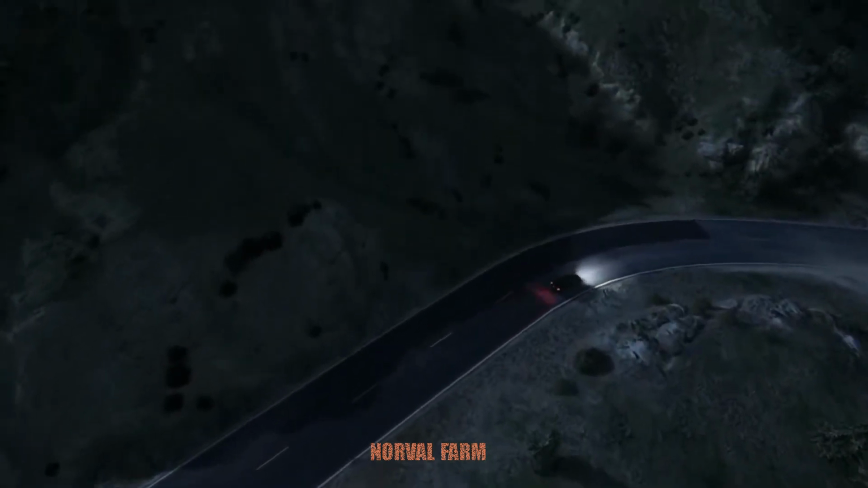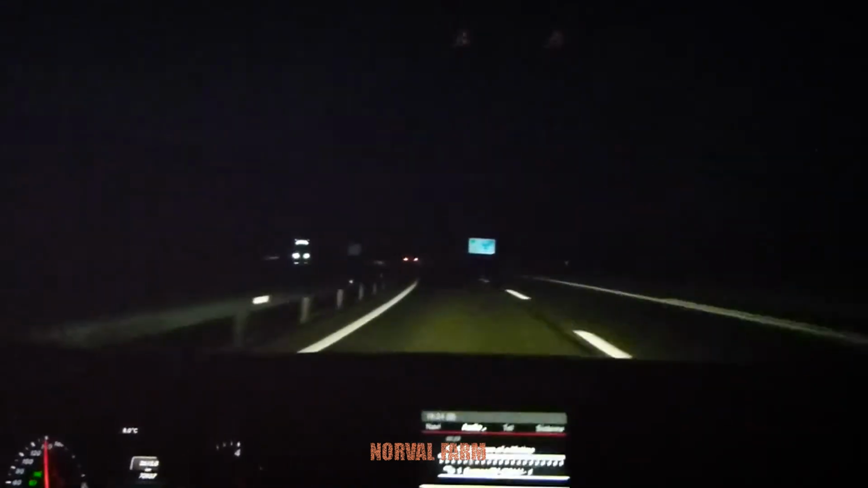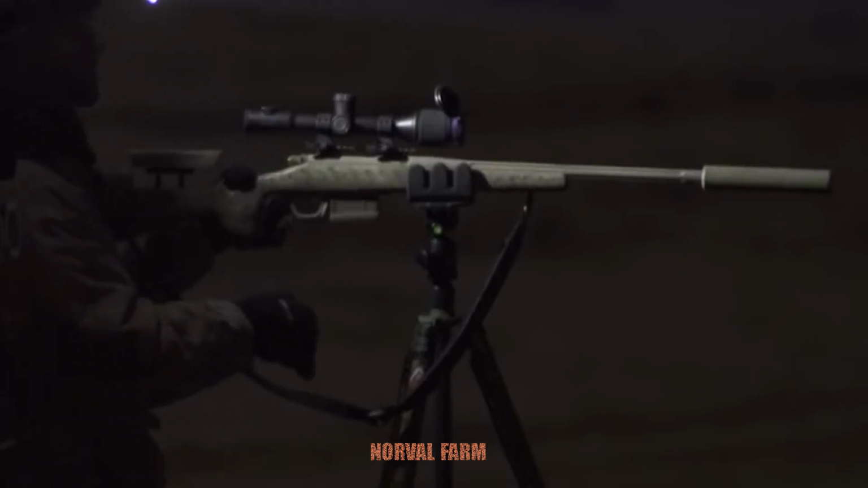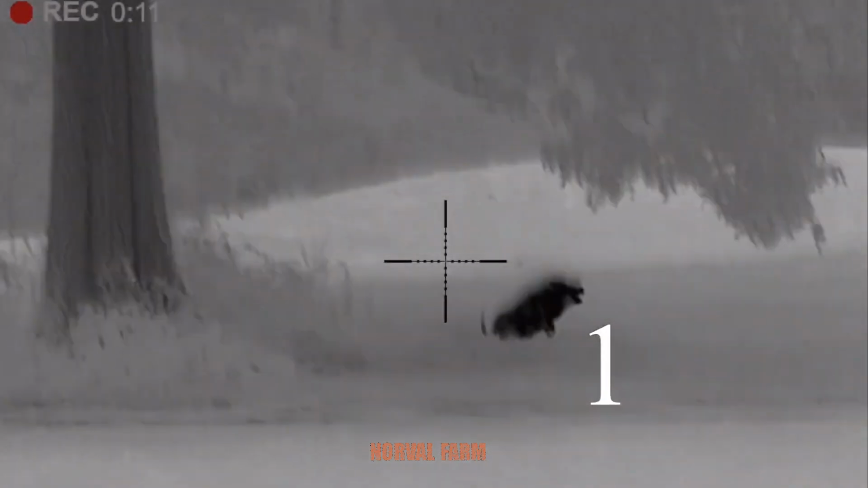In the dead of night, we set out, weapons in hand, determined to eliminate this threat. In a nearby field, the wild boar herd roamed freely, digging up the soil in search of food, completely unaware of the danger lurking in the shadows. Waiting for the perfect moment, we locked onto our targets and pulled the trigger.